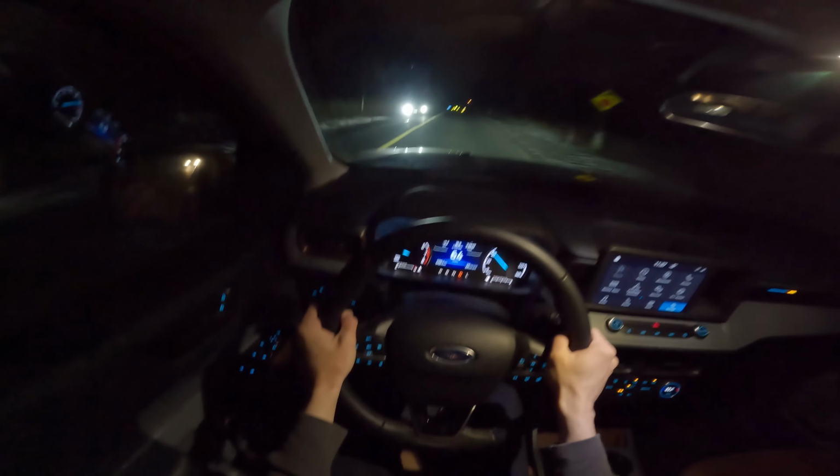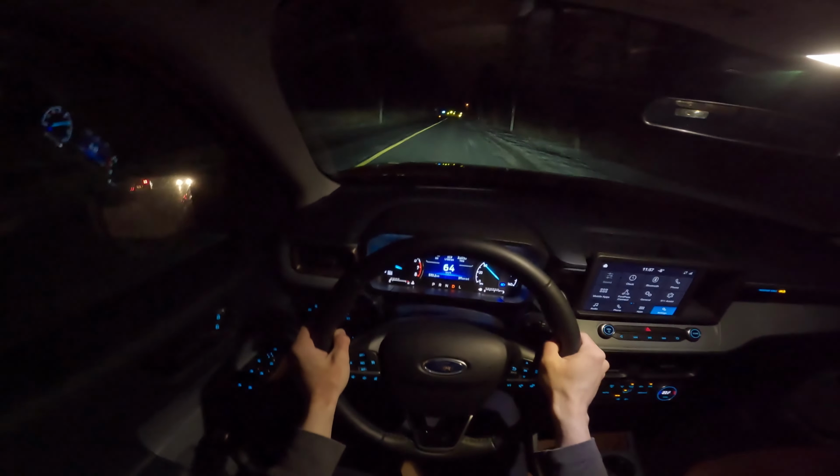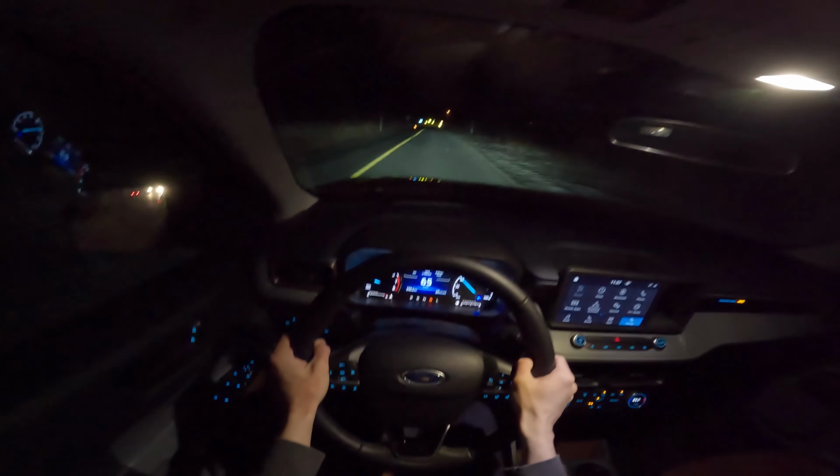Very quick turning off the headlights and the high beams and turning them back on. No, this is a good system.